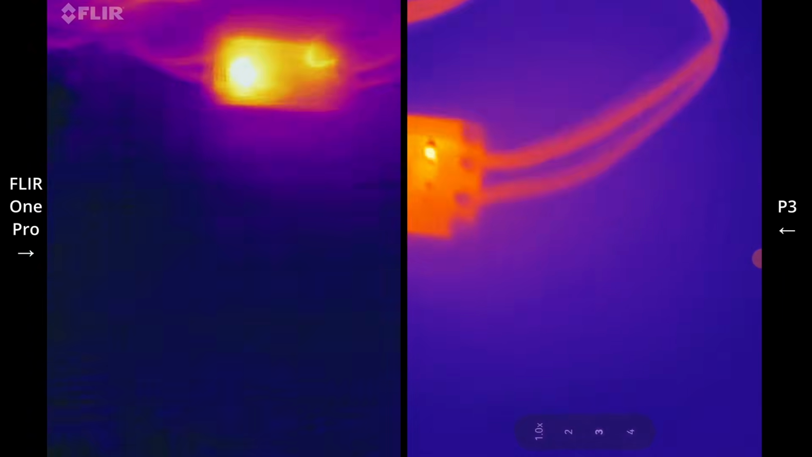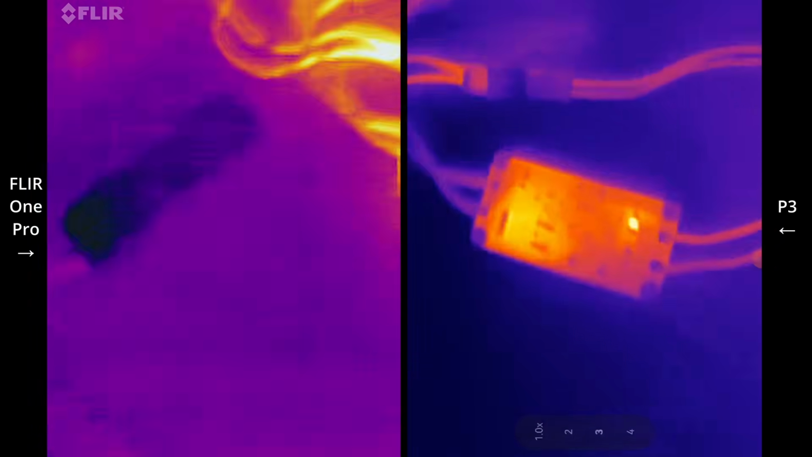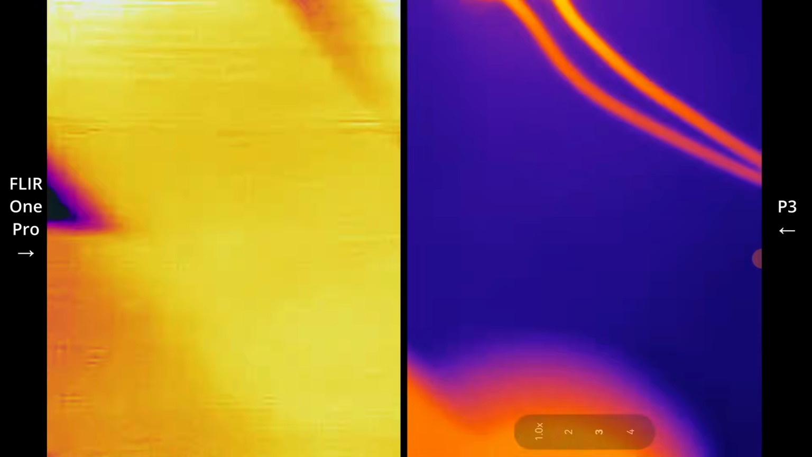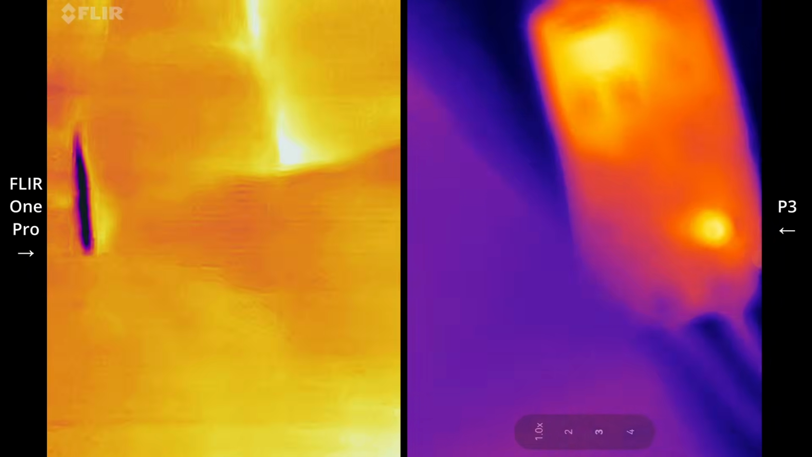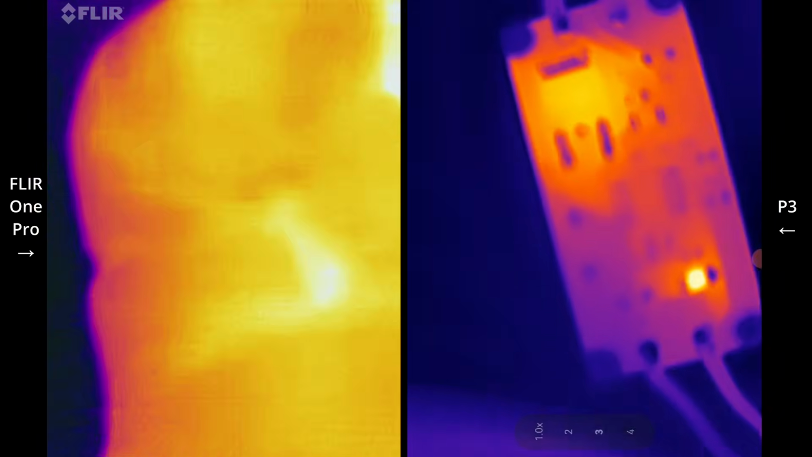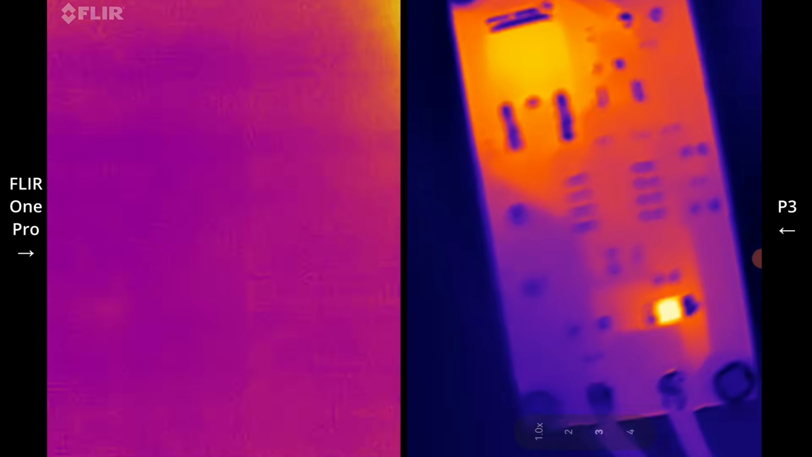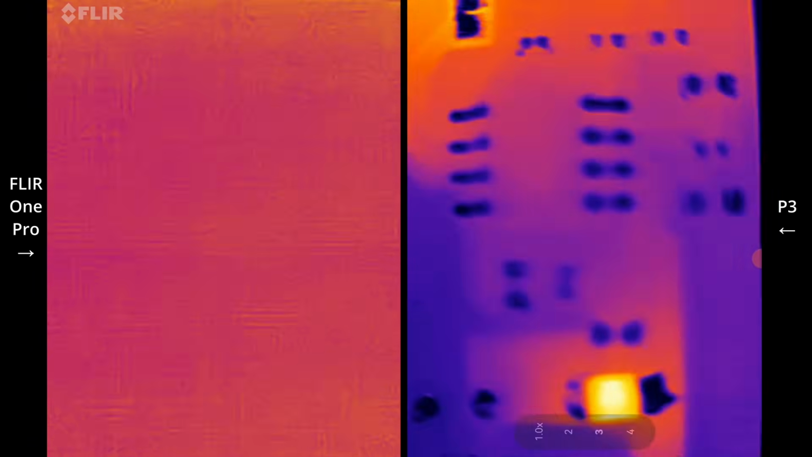But let's have a look at the P3, and basically with the P3 you can get very close. Like I'll just put this all the way to the sharpest focus, and you can even keep going closer like this. Look at that. I mean, it's as close as you can get.